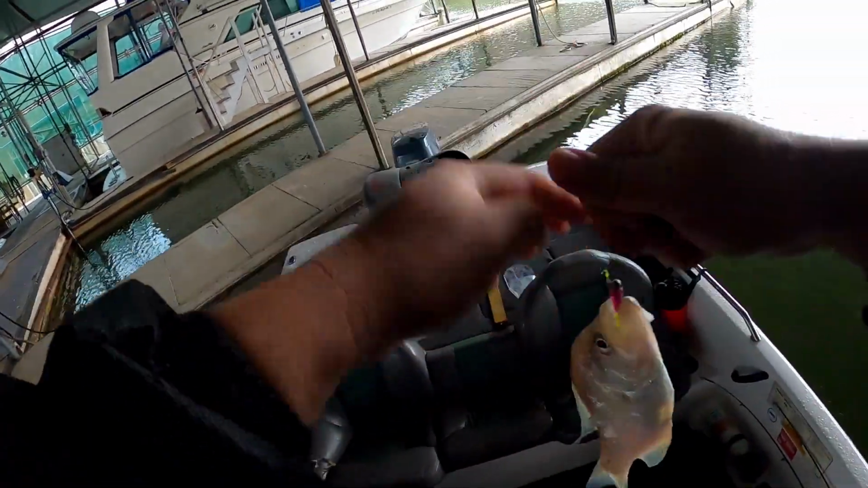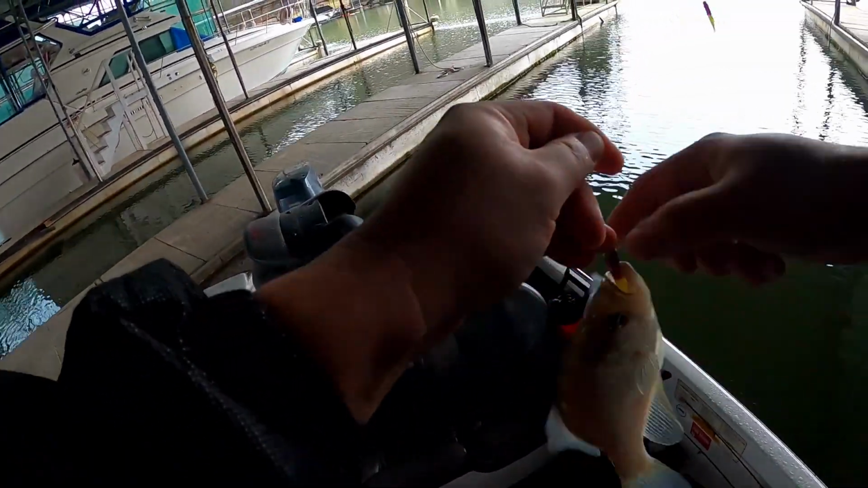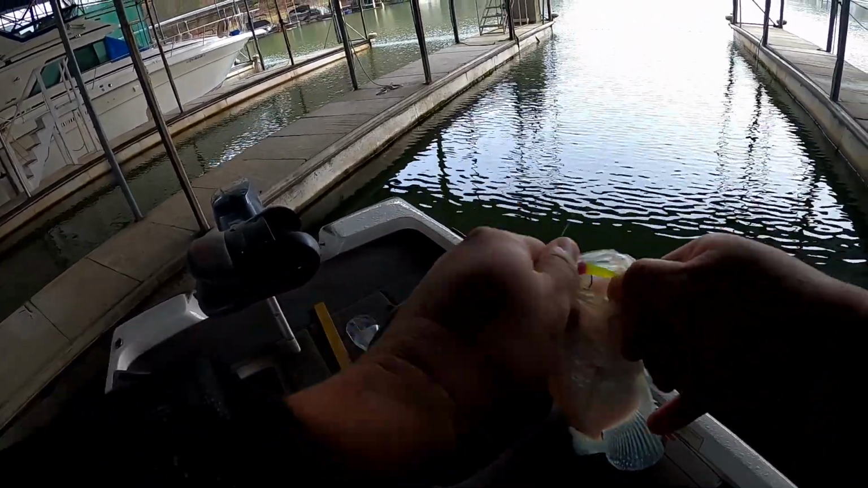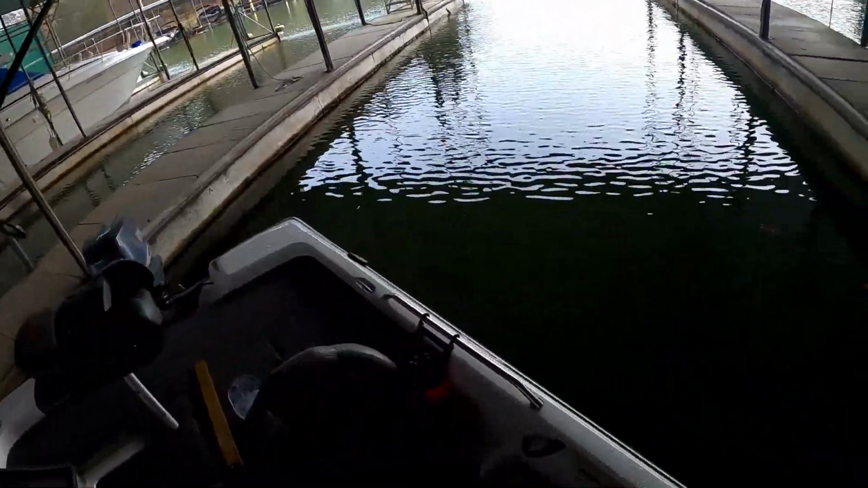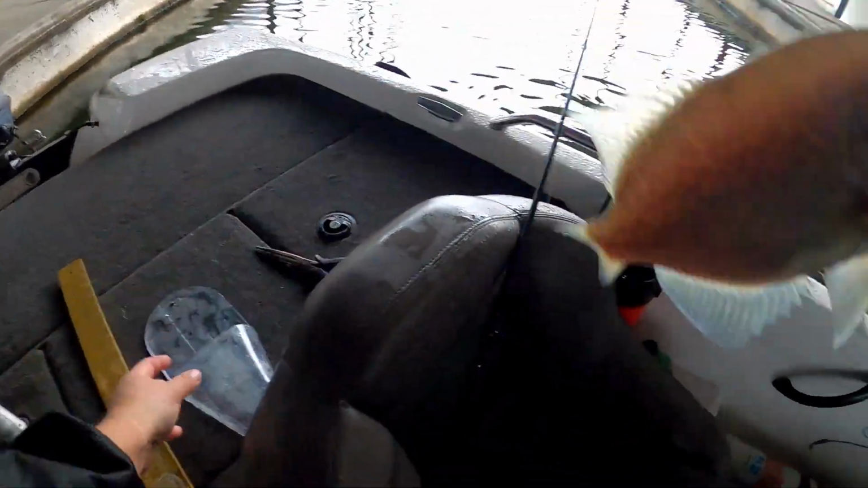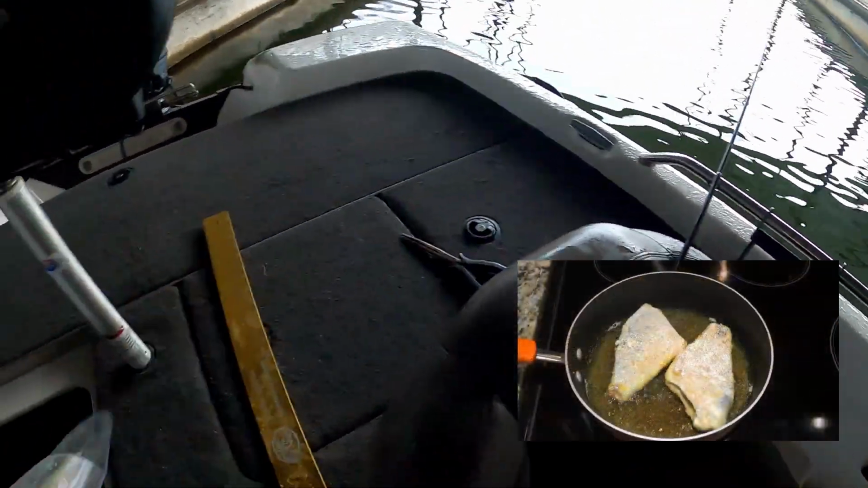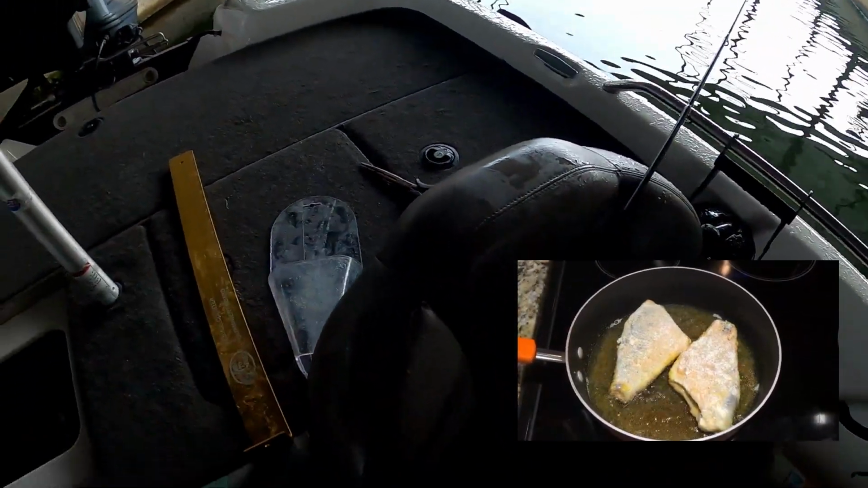this is my keep. I think I'm gonna eat these whole. I'm gonna fillet these. Yep. Is that 9?